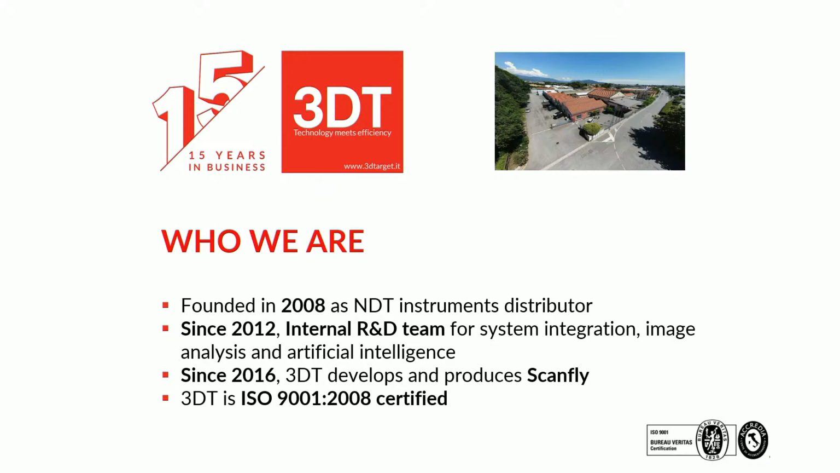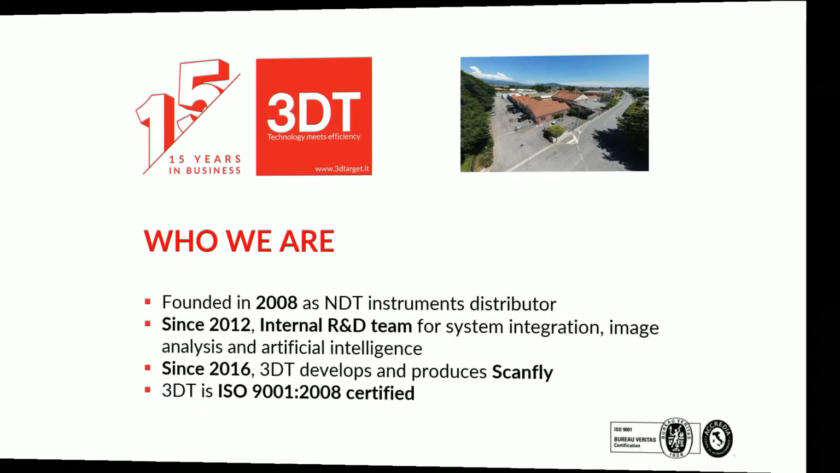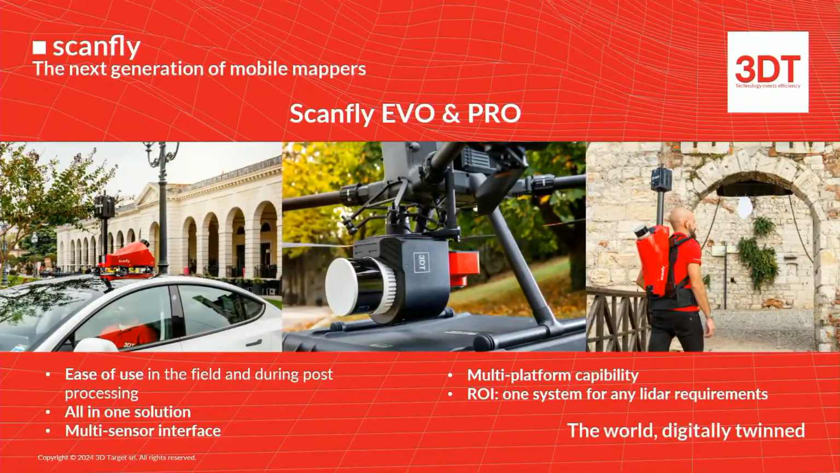It's a mobile mapper system that can be mounted on different platforms. And this is the Scanfly Evo M Pro product. Probably you saw it at the Howard booth, at the Rotunda. The key point is that it's easy to use in the field and in the post-processing. All-in-one solution. You can use it by drone, by backpack, and by car. Same equipment with different accessories.